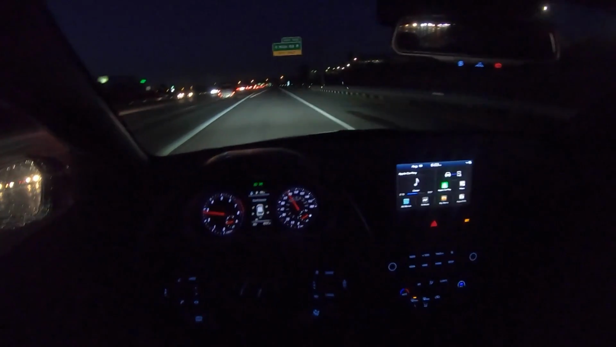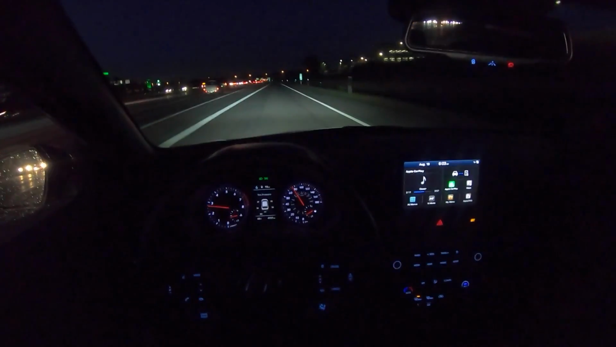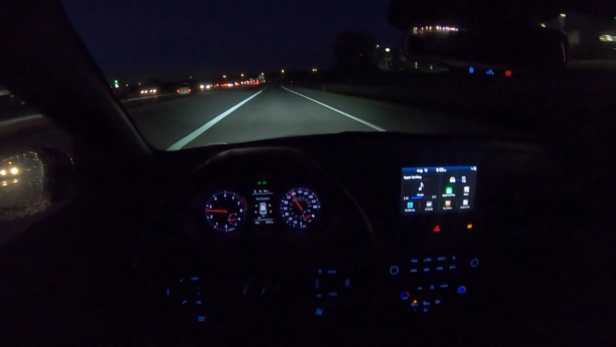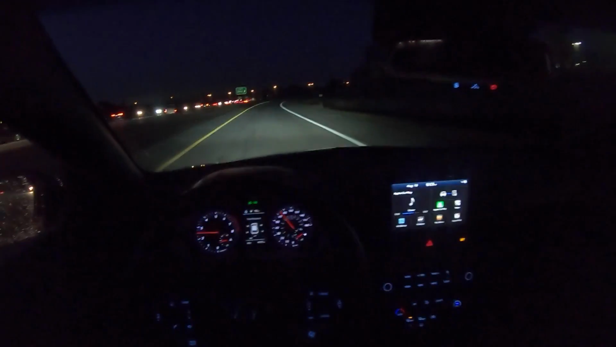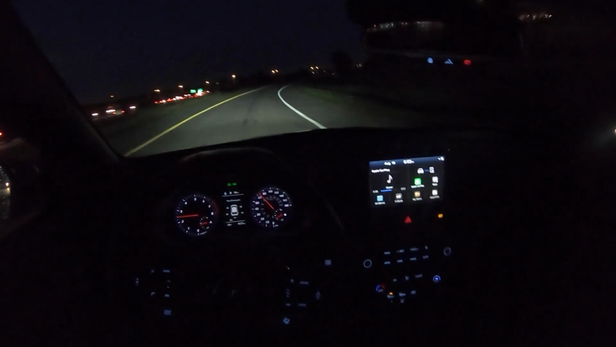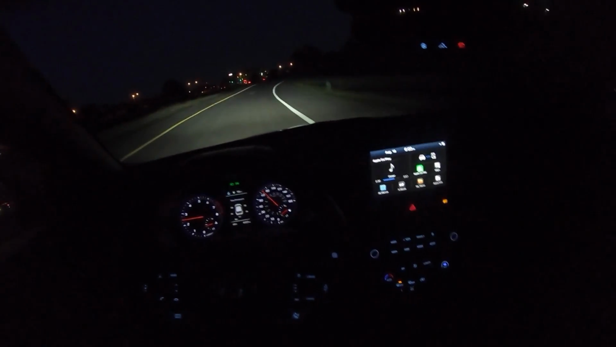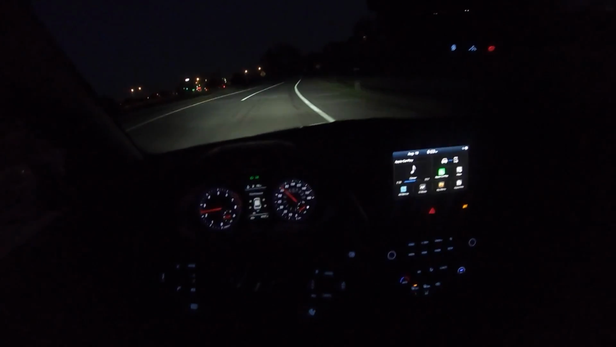Let's compare it to the Golf GTI. We did this on track at Road America a few months ago. The GTI is a much softer, much more refined hatchback. It's still very capable. The performance envelope on the new GTIs is still quite high. It has that limited slip differential, so you still get that sweet pull out of corners.